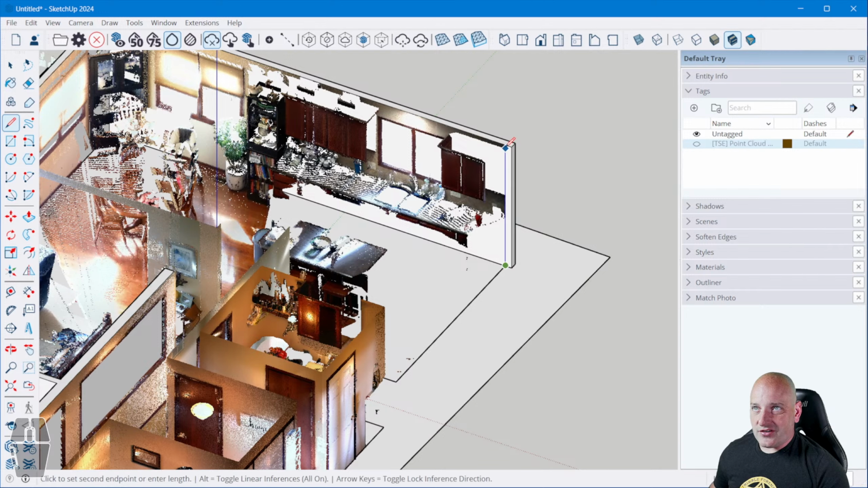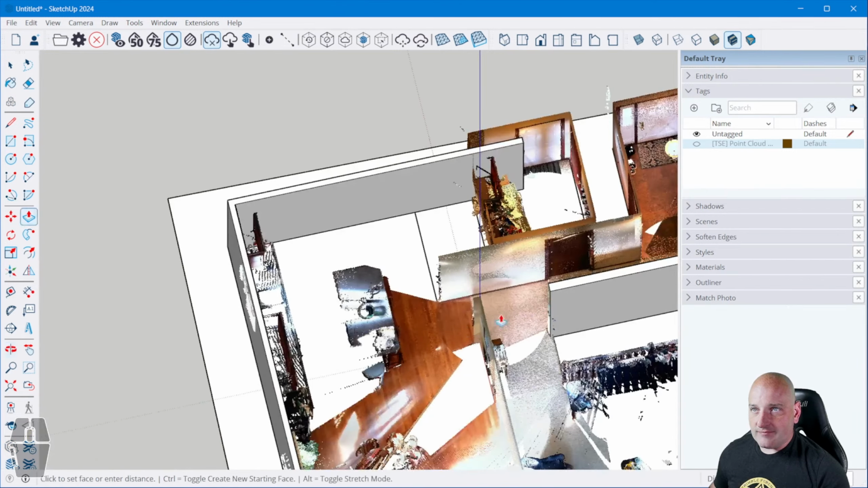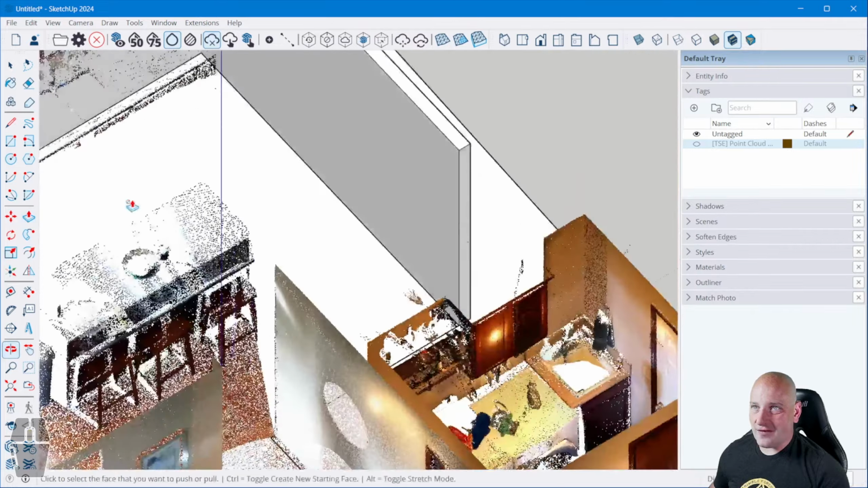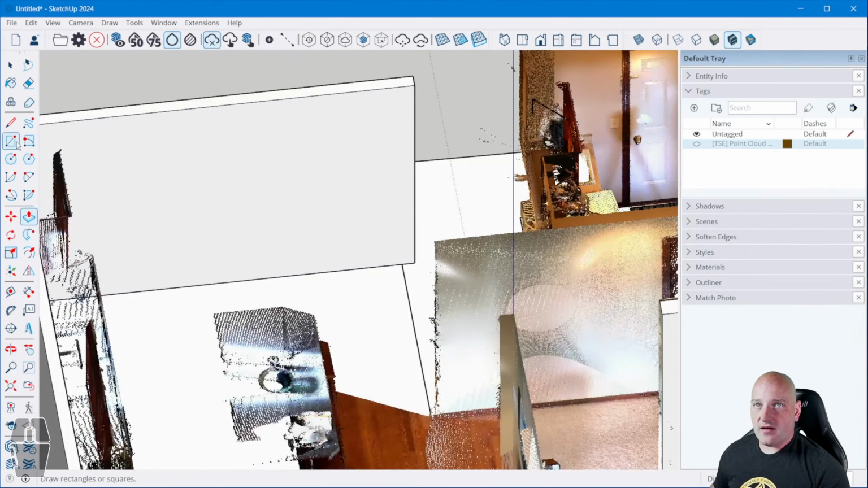This is the way I like to draw my walls. Now, your mileage may differ here, or your mileage may vary. I like doing it this way. It just makes sense for me. But again, you do you. About 4.5 inches there. Draw my line.